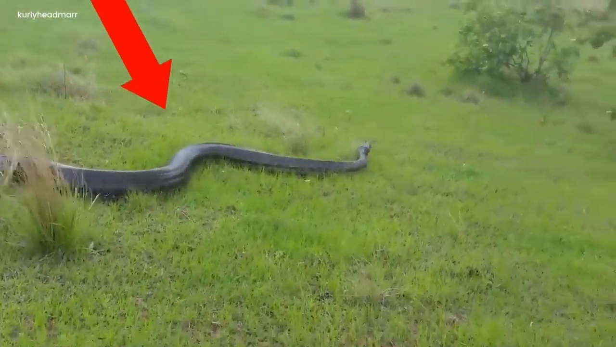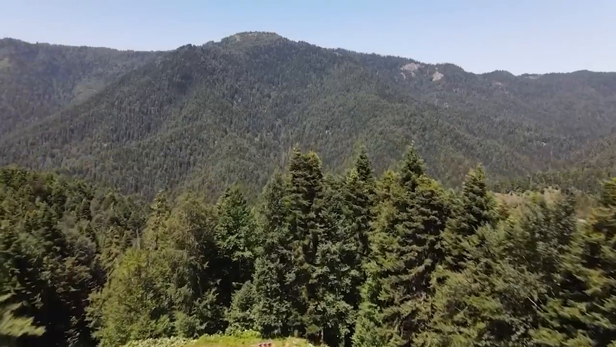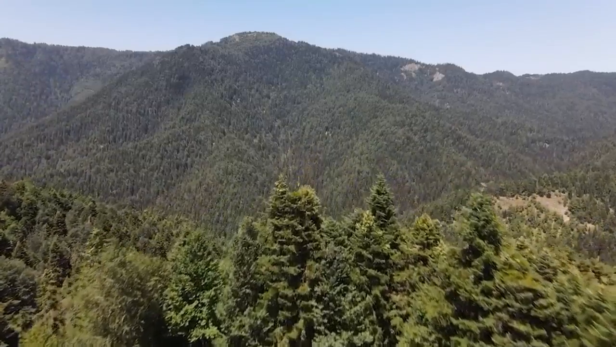The mystery of the huge python in Bolito became a story that people couldn't forget, leaving behind a feeling of unease that lasted a long time.